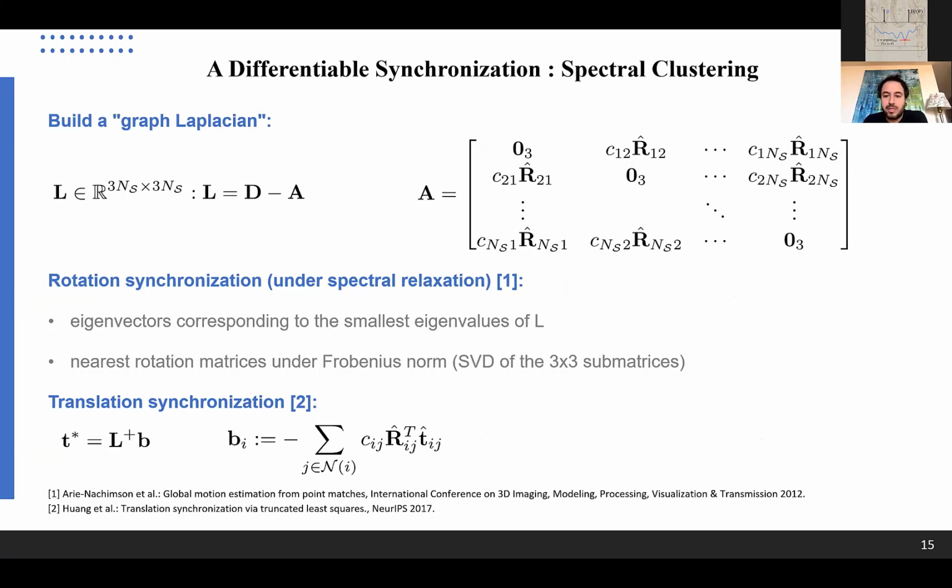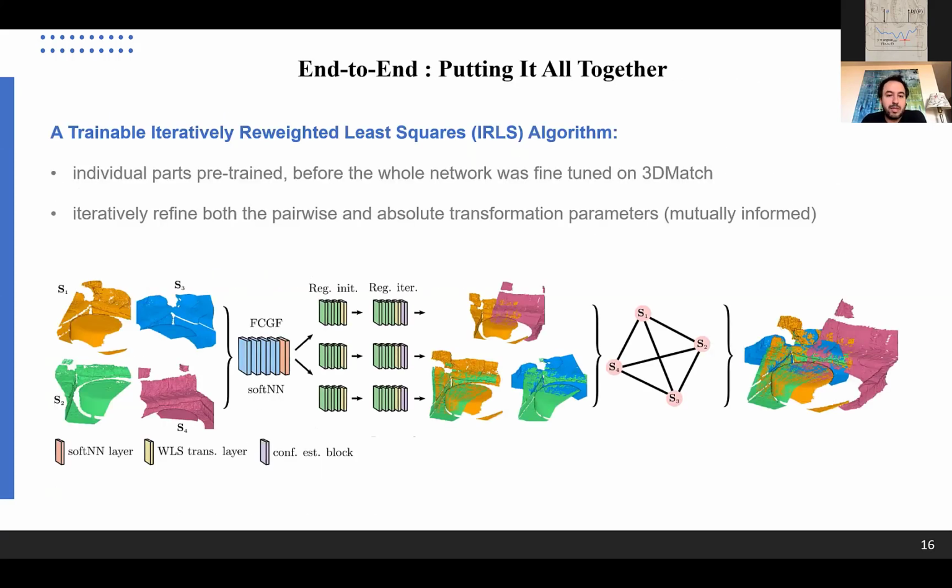So we have a degree matrix, and we have this adjacency matrix, but composed of rotations inside, and this D minus A would give us some graph Laplacian where the values or the labels of the edges are group valued, let's say. And if we solve this problem under the spectral relaxation, we can take the eigenvectors corresponding to the smallest eigenvalues of the Laplacian and then project the result back onto SO(3). And the translations would follow a similar trend in Euclidean space.